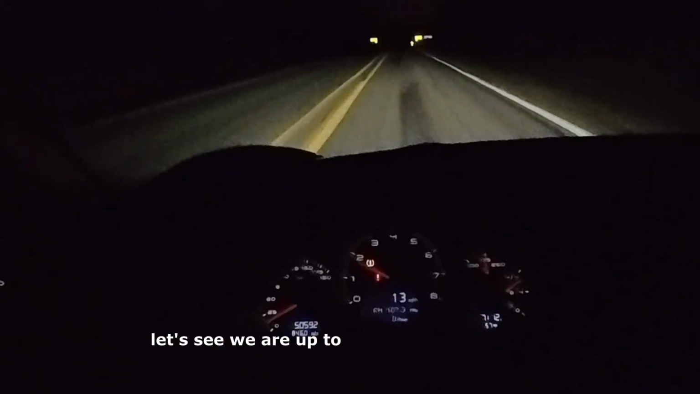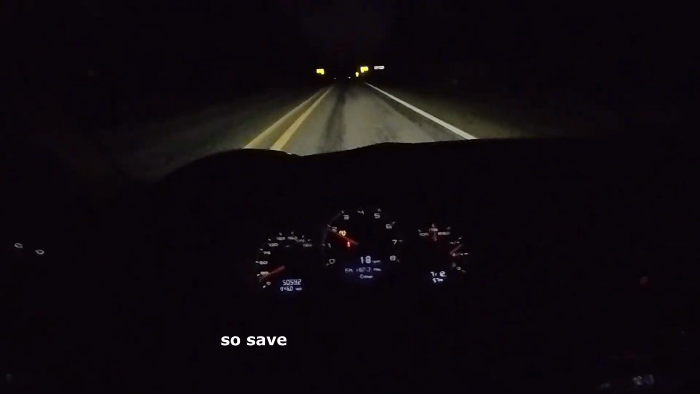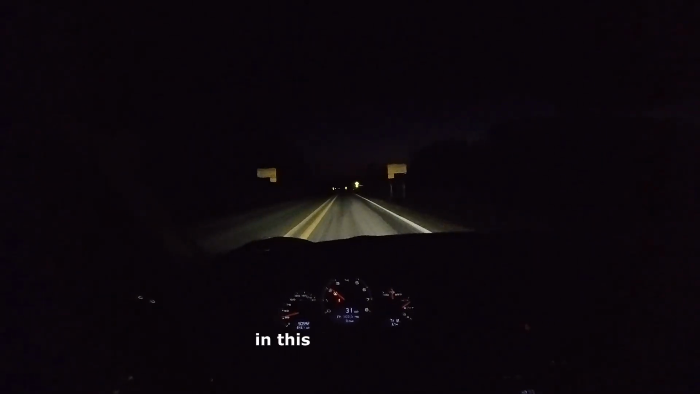Let's see, we are up to operating temperature. See that? Already went out. I didn't even have to do anything. So save yourself a dealer trip and just drive the car. Yeah, I think all the tire pressure monitors in this thing are dead.